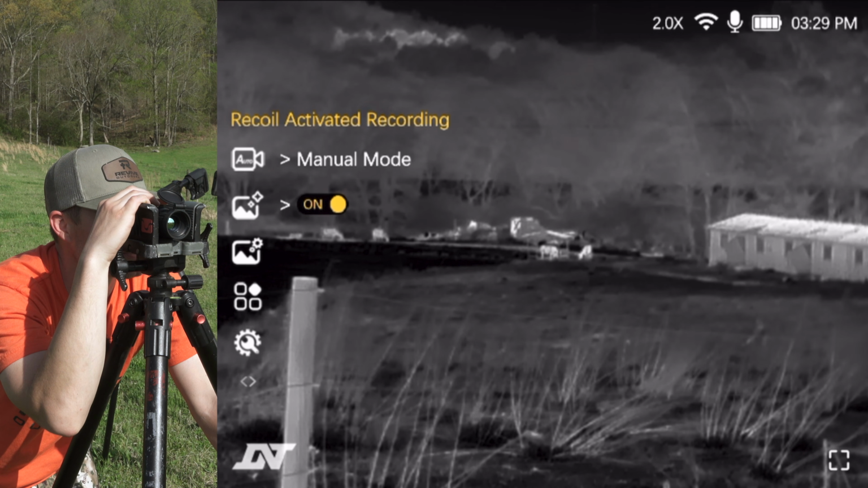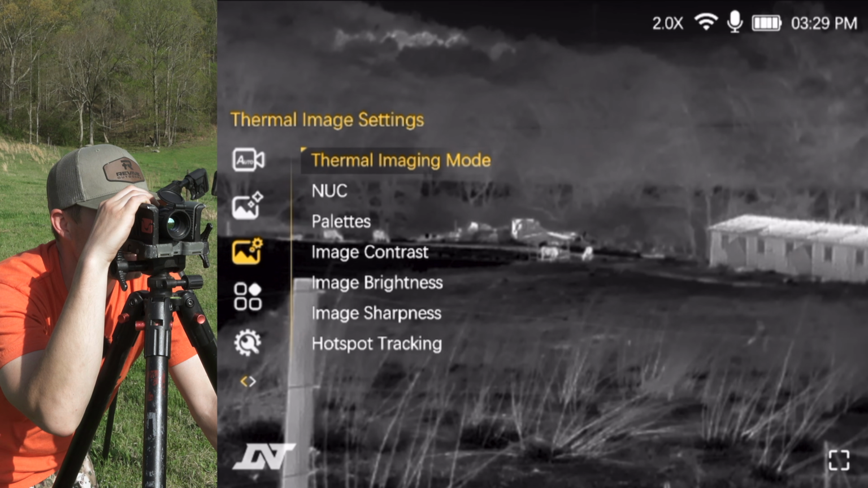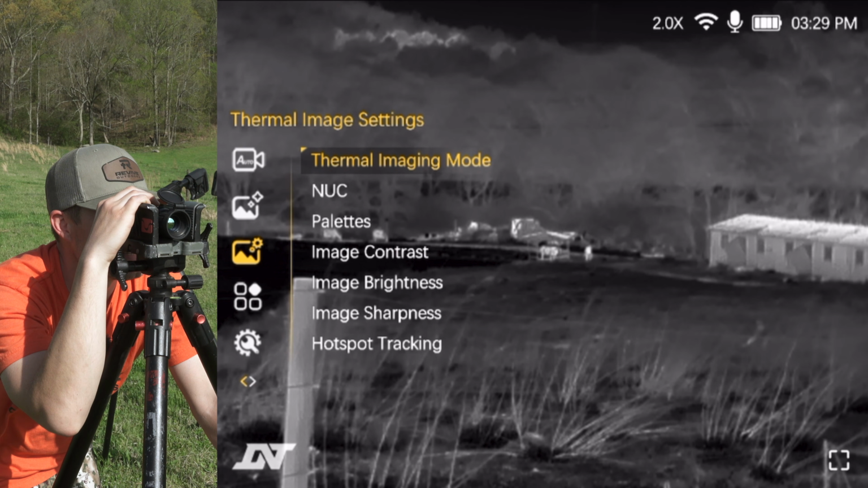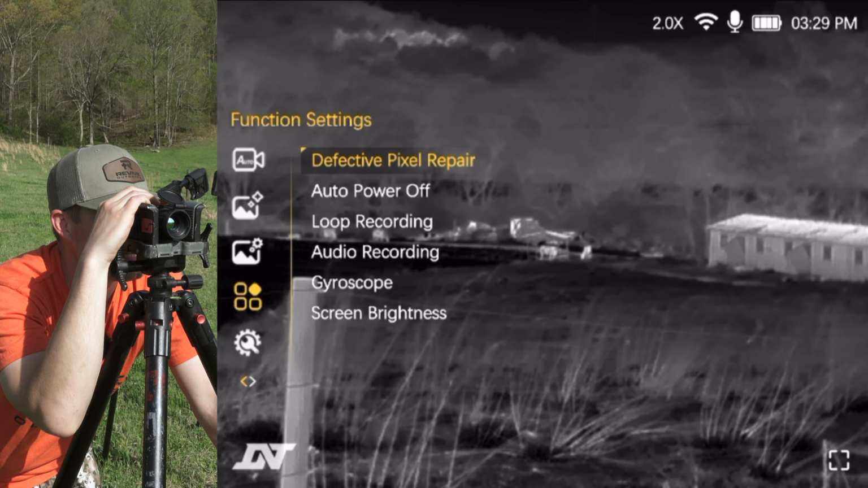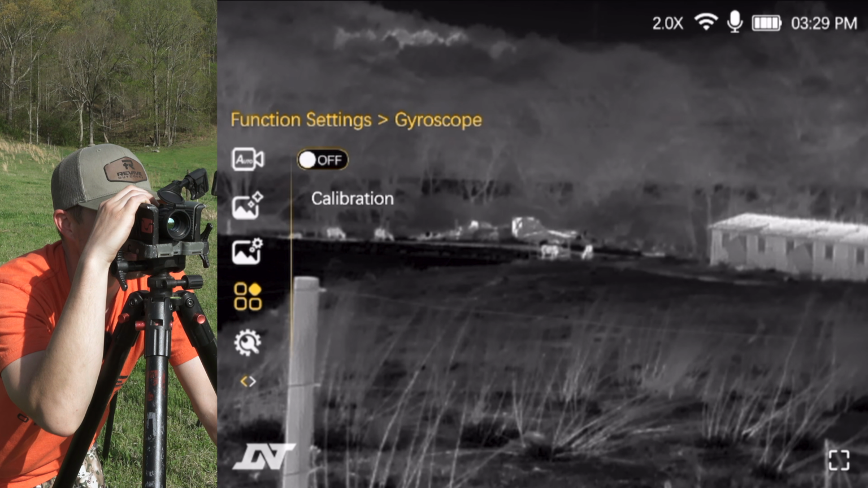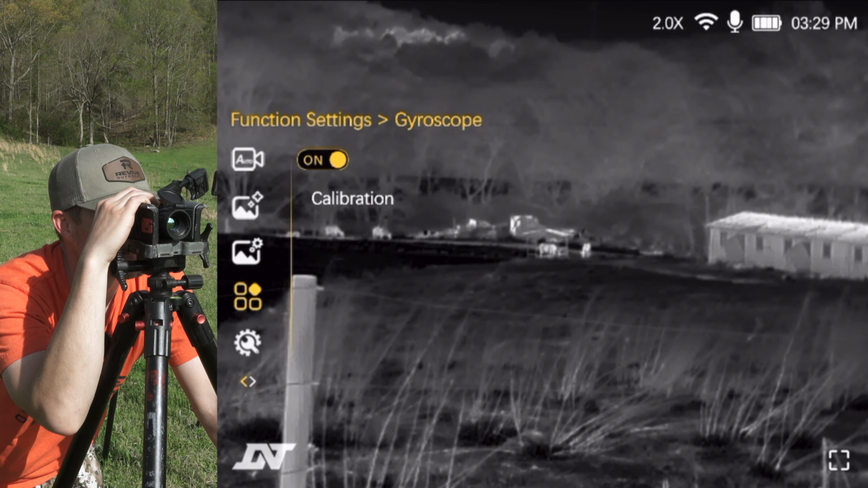And then as you scroll down from there, you are going to have some thermal image settings that you can navigate through and get a little bit more deeper into the options. And then you go on down, then you're getting into a lot of your functions. And so for me, I don't ever want it to power off, so I have that auto power off on. And then it comes with the gyroscope on, at least this one did. I'll turn it on so you can see what it looks like.